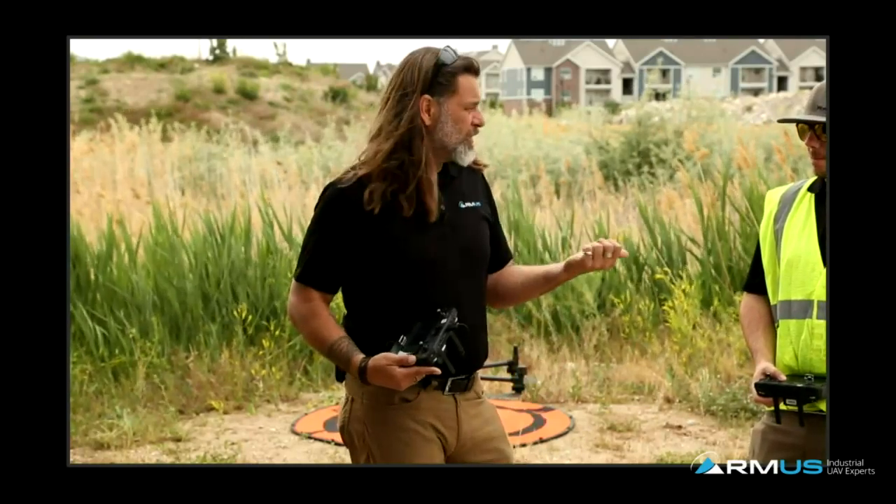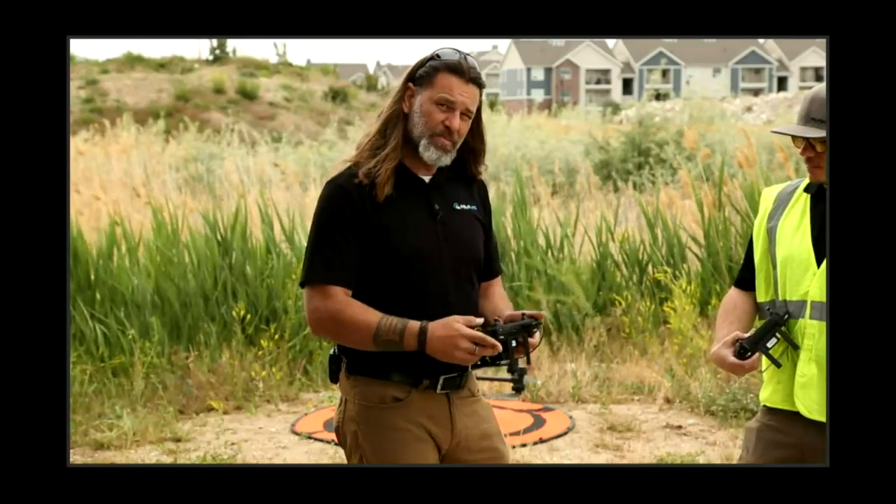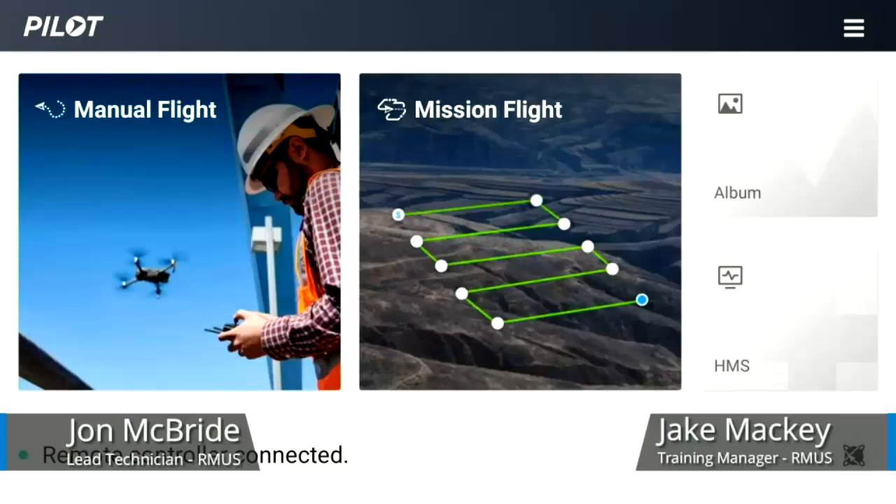Okay, so we are outside. I'm with Jake, our pilot, who will be flying. We have a dual remote setup, and like I said, I wanted to discuss a little about how it looks overall on the screen, as well as starting up from Pilot App. We should be able to see Pilot App in our remote feed here. We are using one of the Command View systems to transmit, so we're transmitting this back to Jace, just to show you how that works. So we're going to go into Pilot App. I just wanted to mention that this does have the album and the HMS.